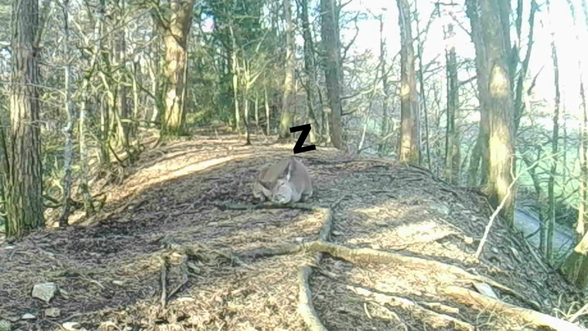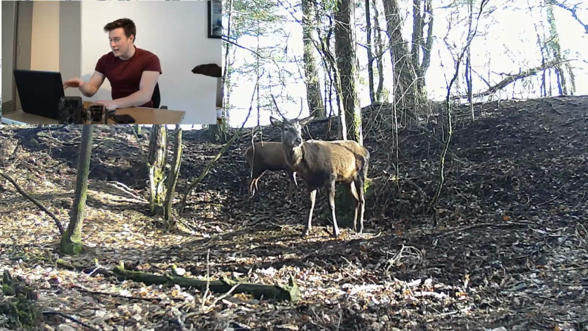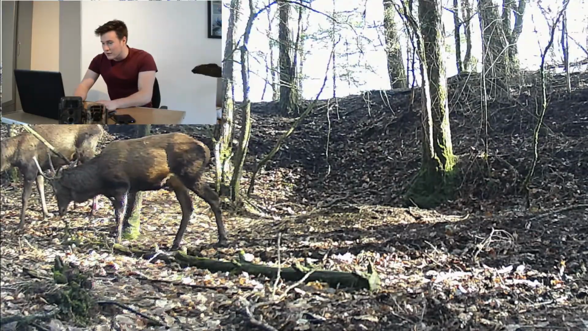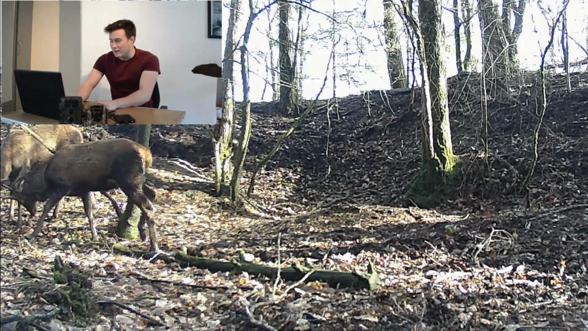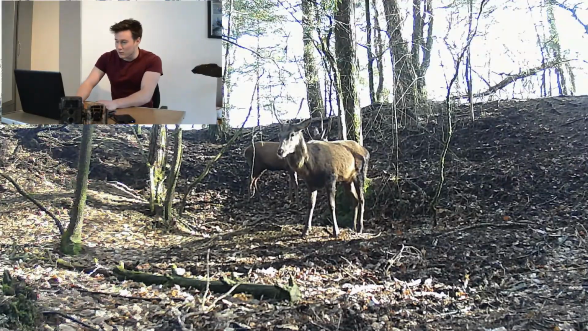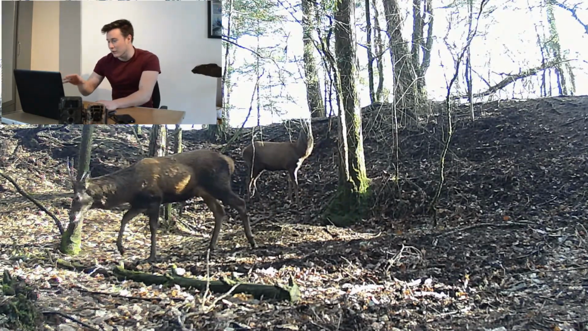So here's one of a red deer hind actually taking a nap in front of the camera, which was particularly wholesome to watch, so I really enjoyed that. But we also caught stags as well. Now stags often hang around in small herds with other males known as bachelor herds, and here in this video you can see two young stags practicing their combat skills in time for the rutting season, which takes place in autumn. Rutting is where males will compete for access to females.